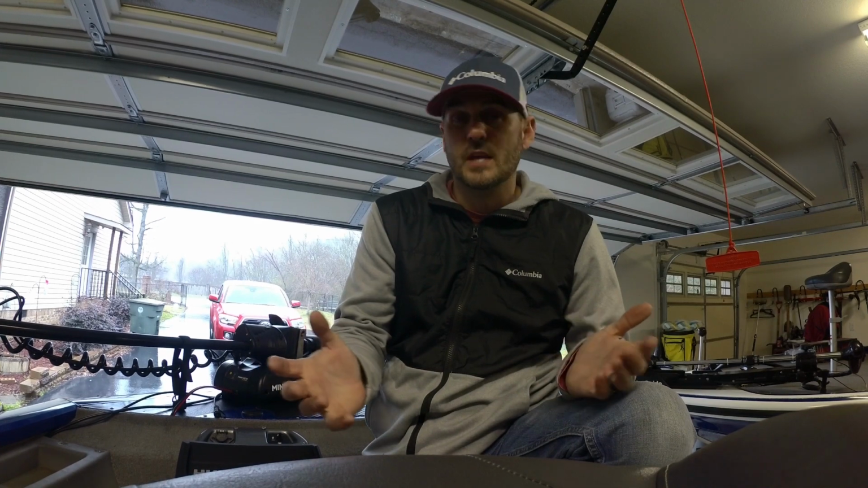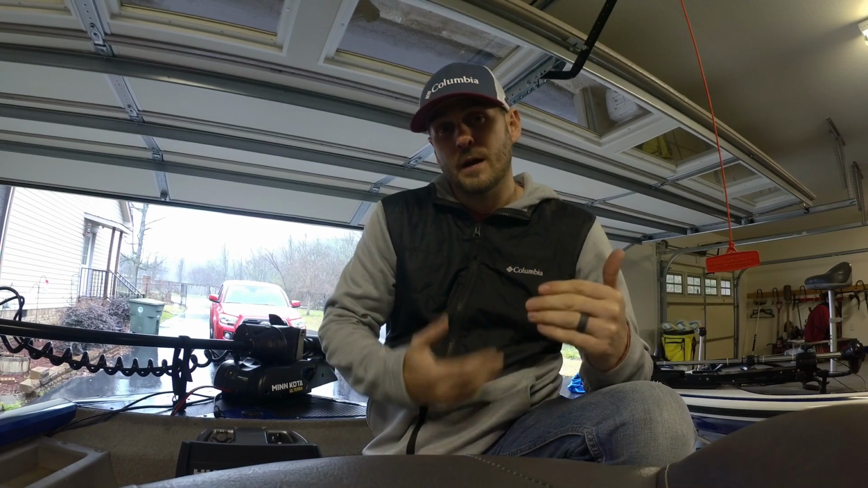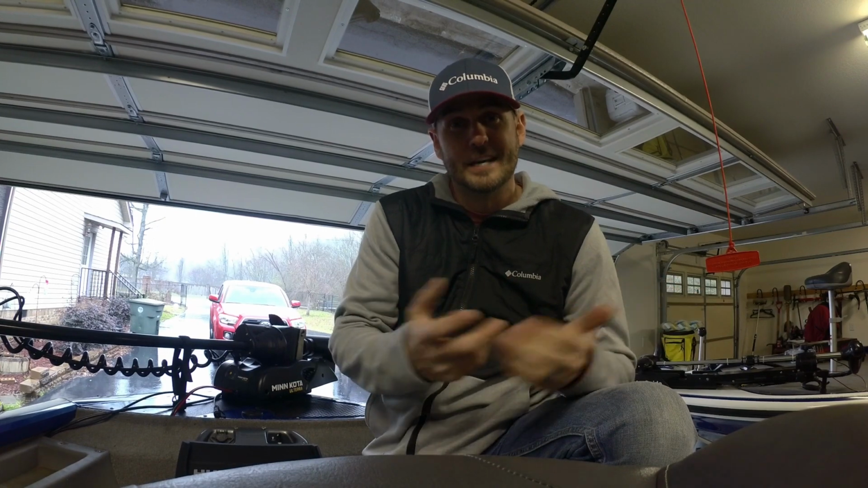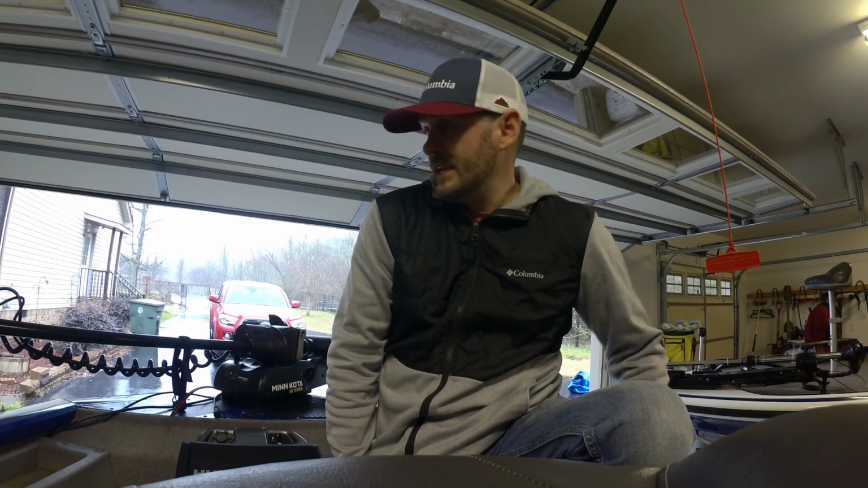It gives me some stabilization, so I have to use the feature with my remote, which is always on my neck. So if you're hearing a lot of times, that's the remote rubbing up against the Garmin Force. It's been amazing.